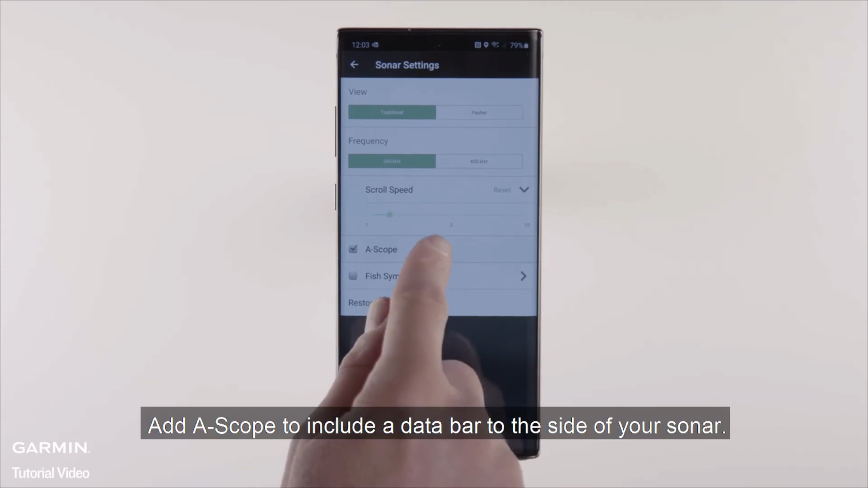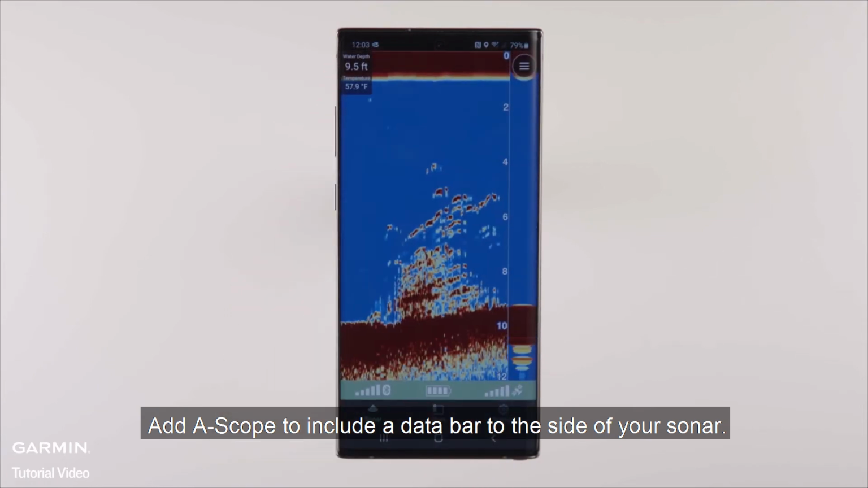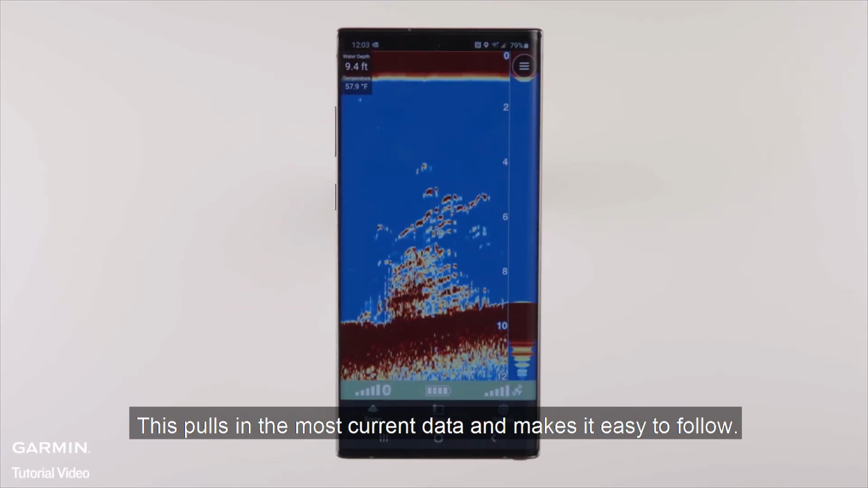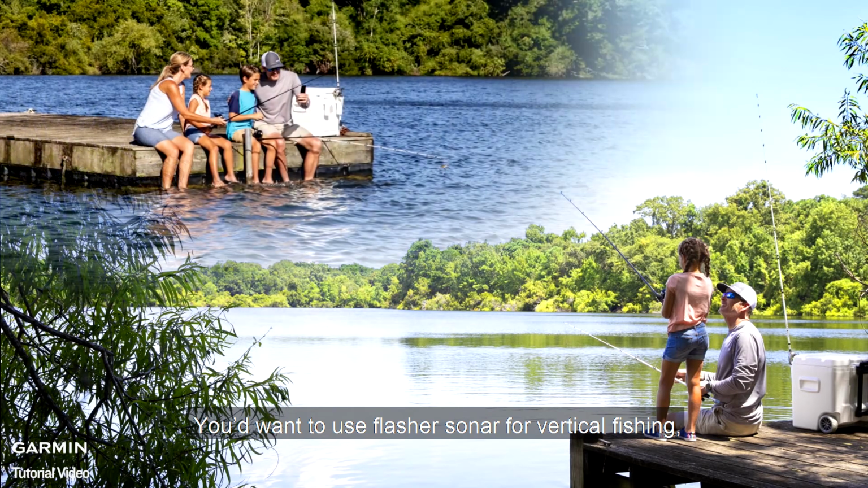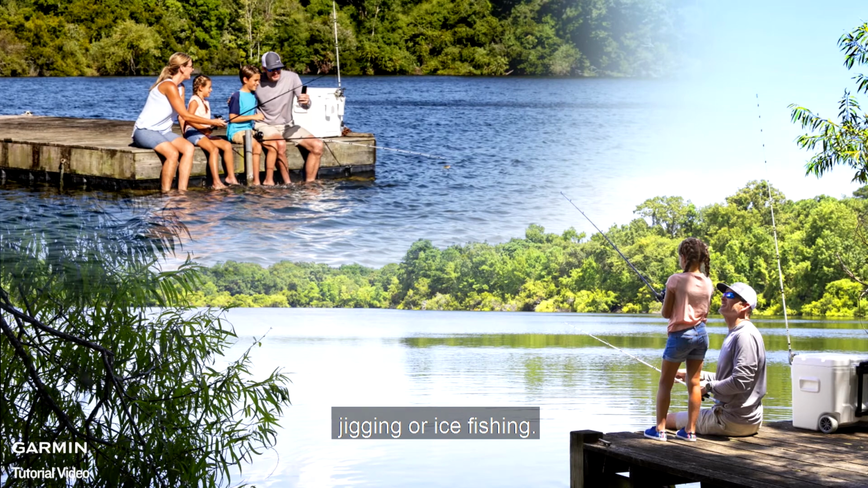Add a scope to include a data bar to the side of your sonar. This pulls in the most current data and makes it easy to follow. You'd want to use flasher sonar for vertical fishing, jigging, or ice fishing.